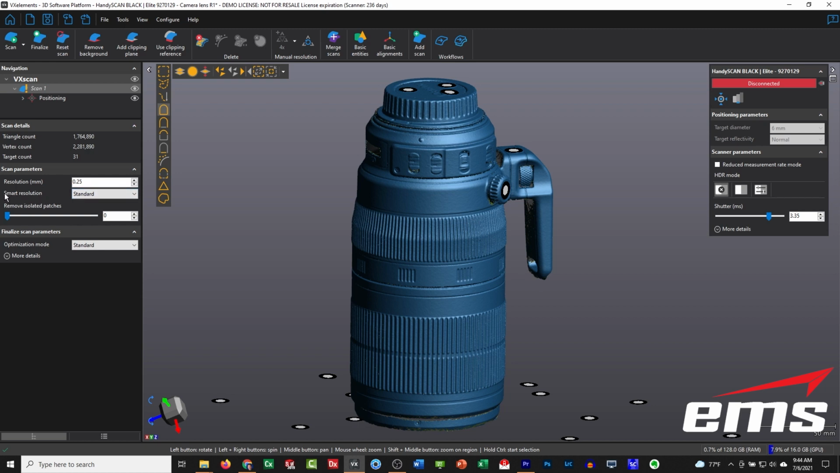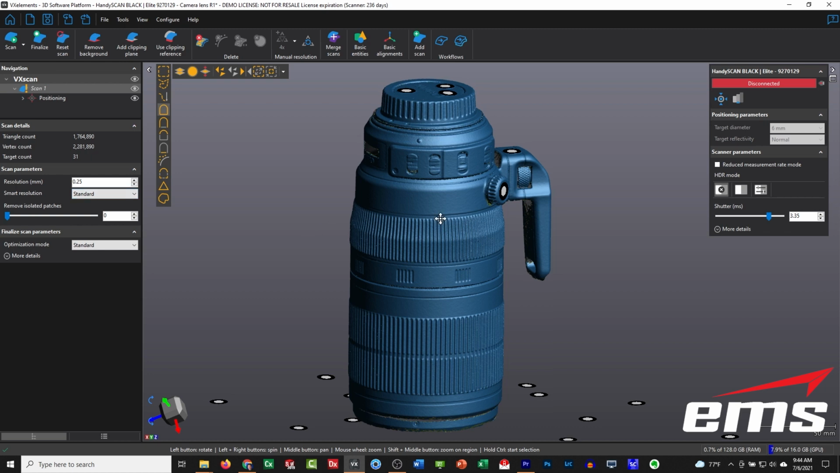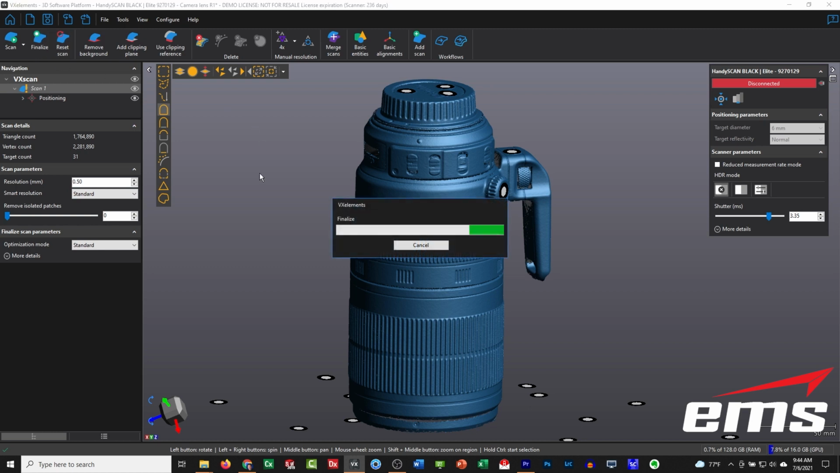So here's the new smart resolution. This only happens when we do the finalize, okay? You've got high, standard, custom, and off. Let's leave it at standard, and then we're going to turn our resolution to 0.5 millimeters. This happens on the finalize. What standard will do is double the resolution.